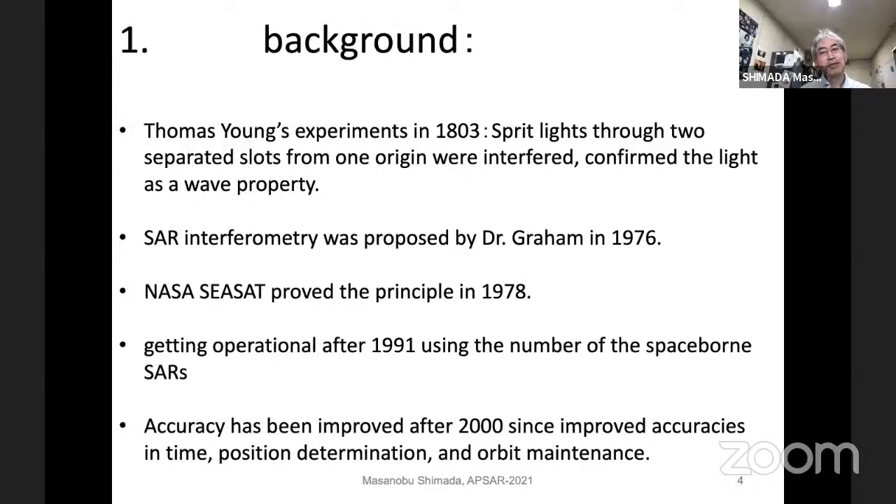And after that, many countries started to launch synthetic aperture radar, as well as Japan. I belonged to the Japanese Space Agency, and JAXA decided to launch JERS-1 in 1990 originally, but 1 year shifted, and 1992 started the operation.